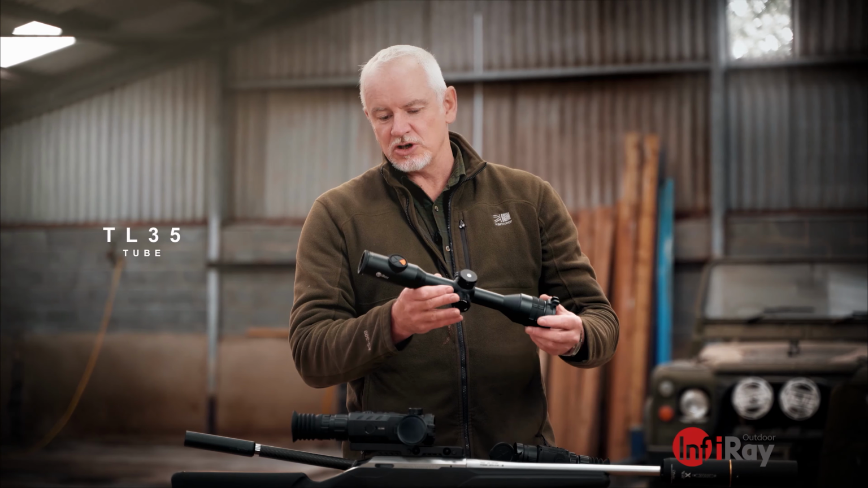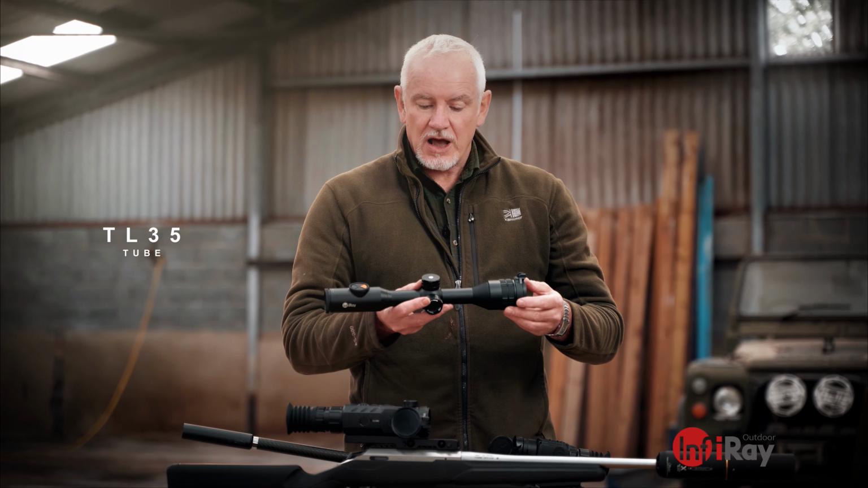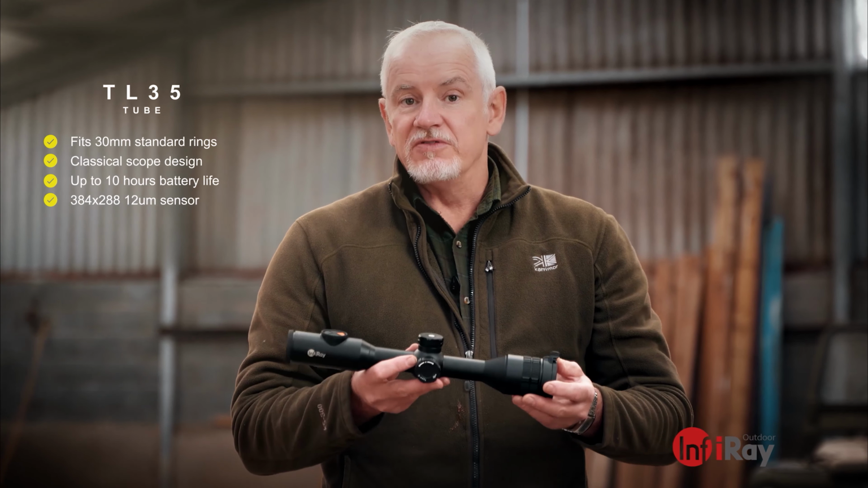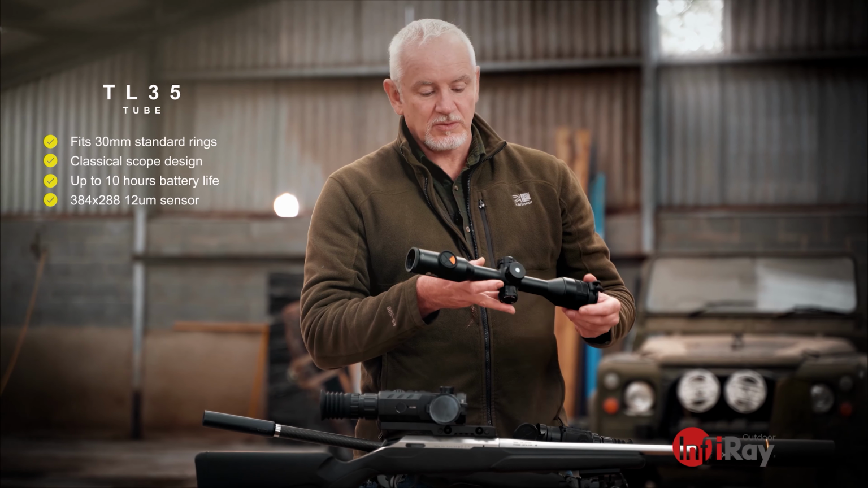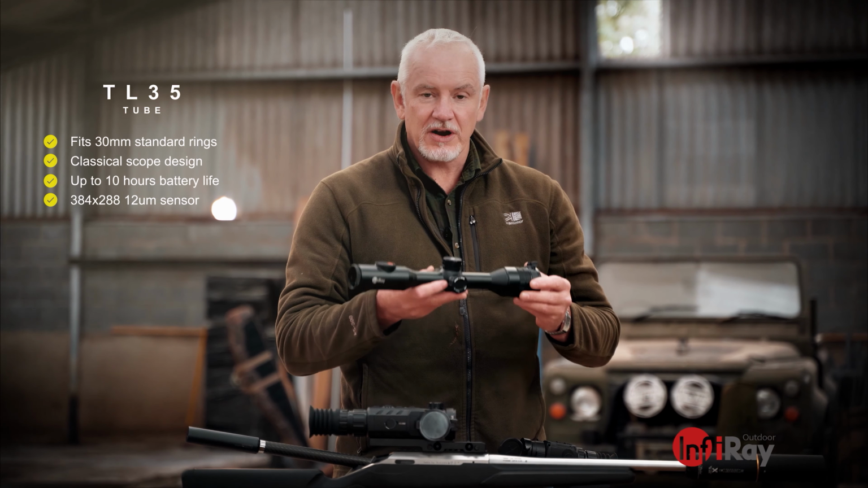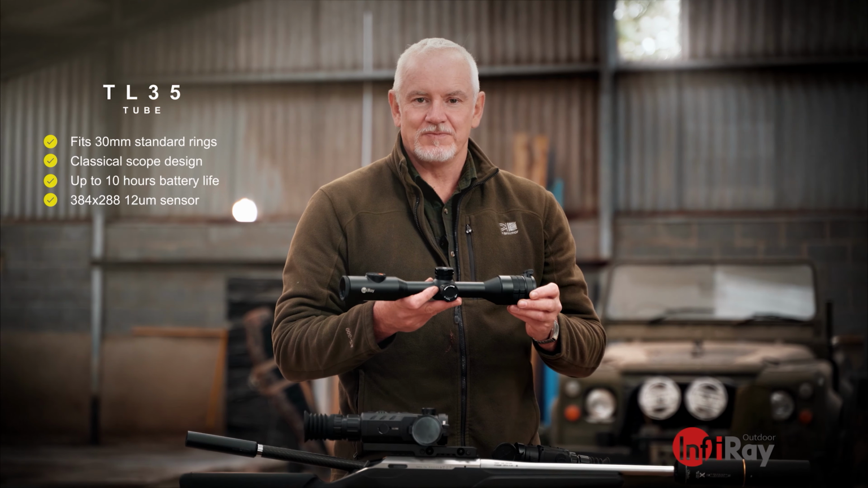This is a 30mm tubed version. Again, the 384 sensor in this one, but much more of a kind of classic scope design. Photo and video included, links to the app, as most of the InfiRay products do. In fact, I think all of them do. Very similar to some of the other tubed optics in the thermal market at the moment, but a nice alternative if you like the kind of slightly more traditional look.